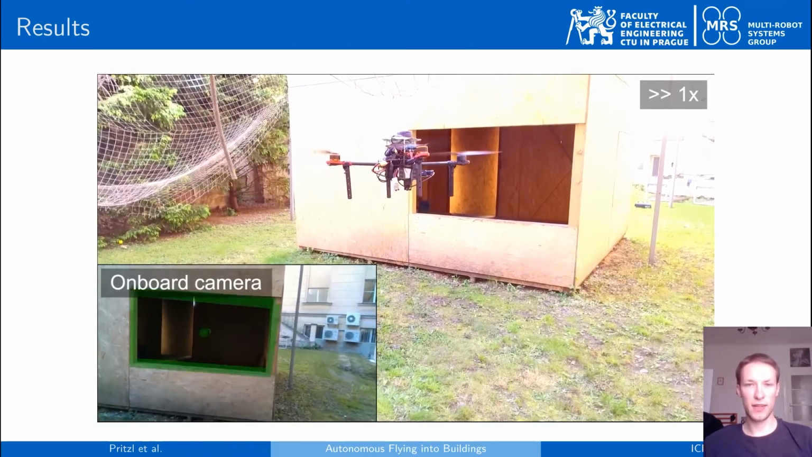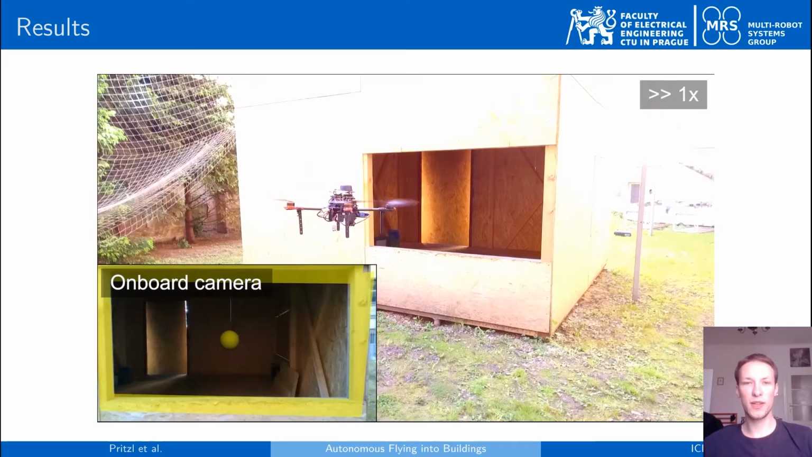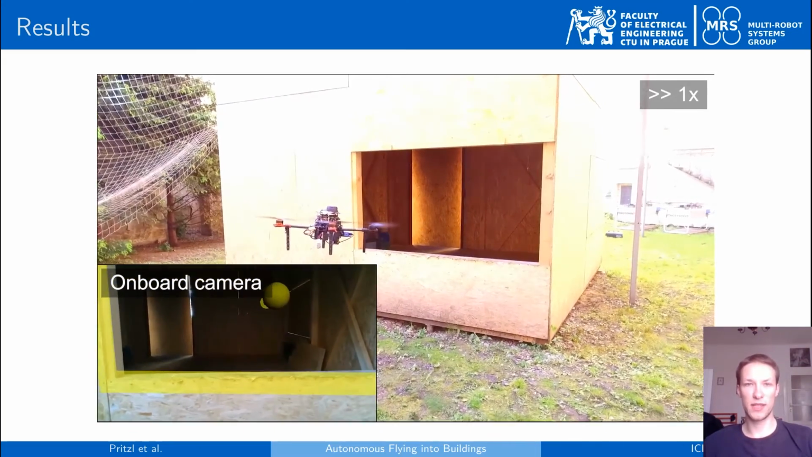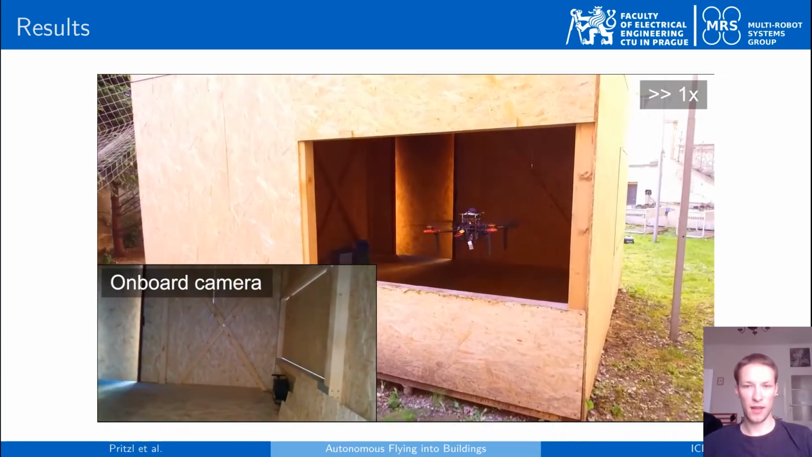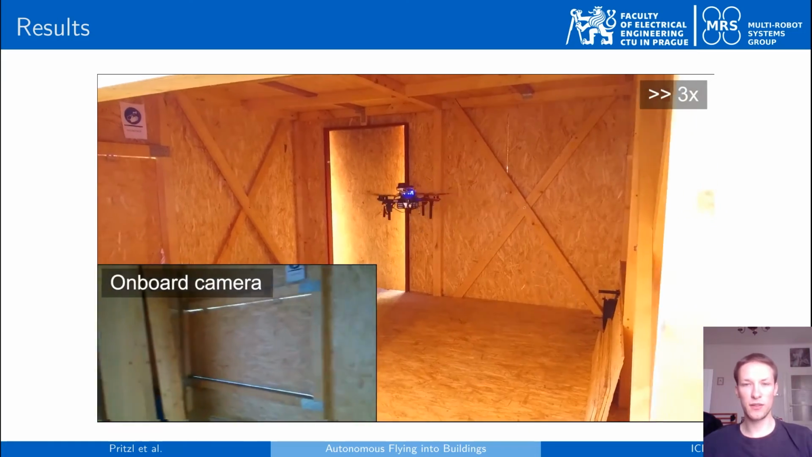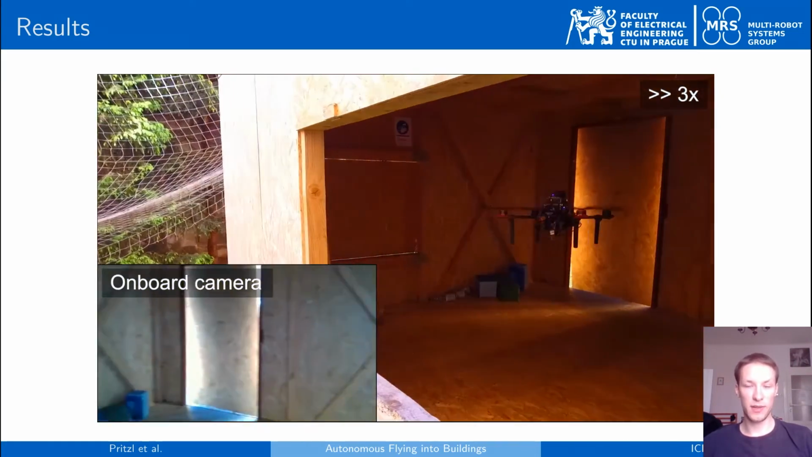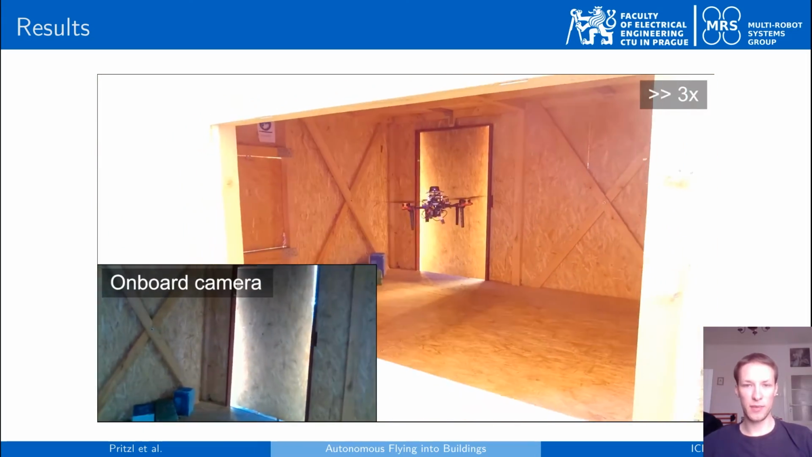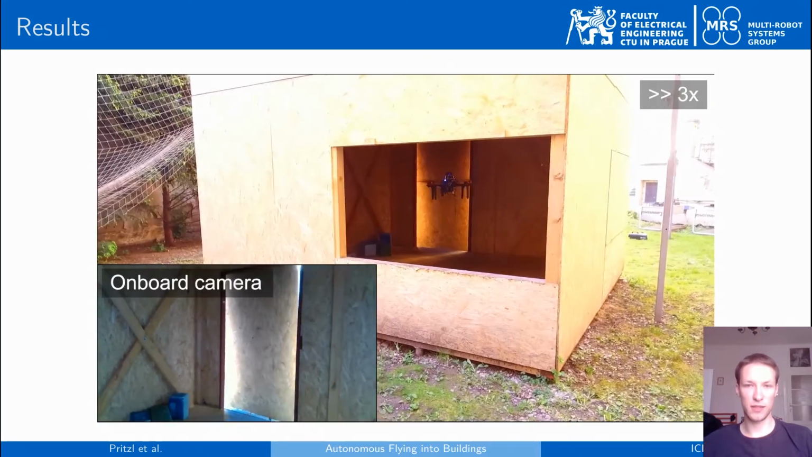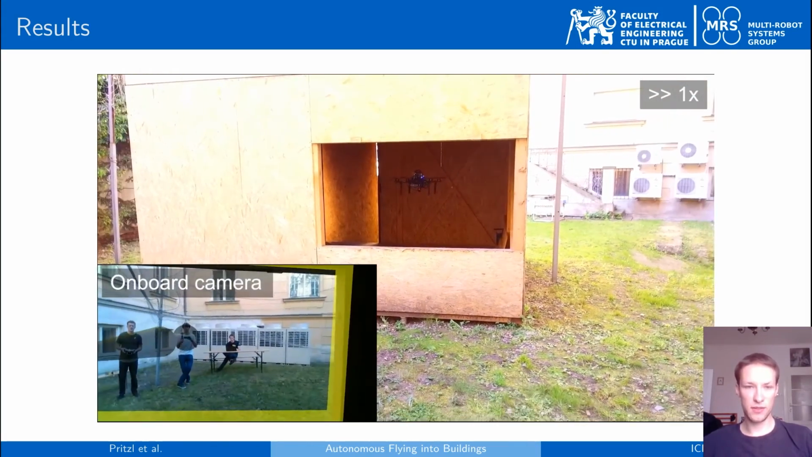In the second flight, the window was detected using a combination of 2D LiDAR data combined with a priori information about the window size and window altitude. Again, the UAV successfully detected the window, entered the building, flew around the inside of the building, and left the building through the same window again. This first flight was performed under good visibility conditions.